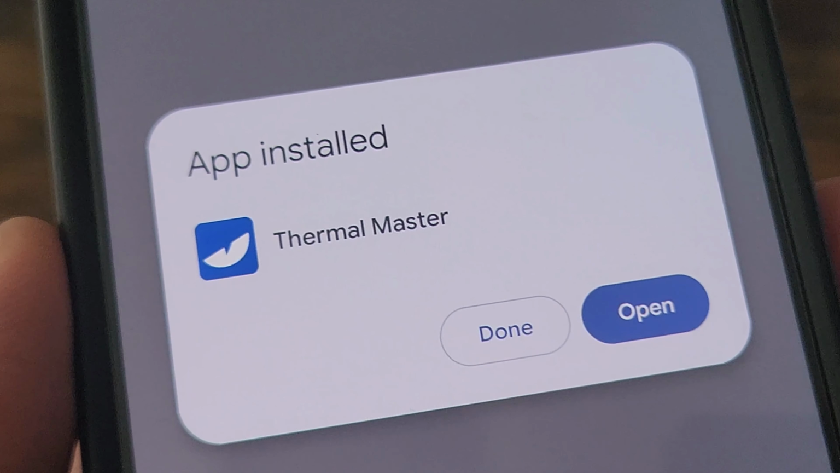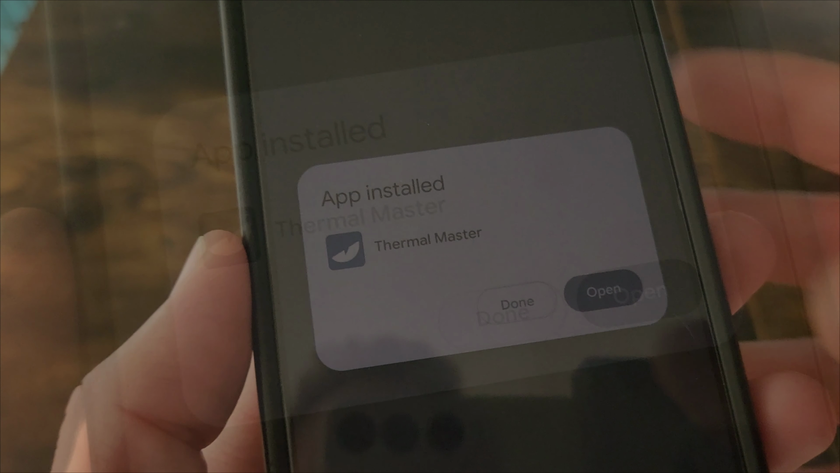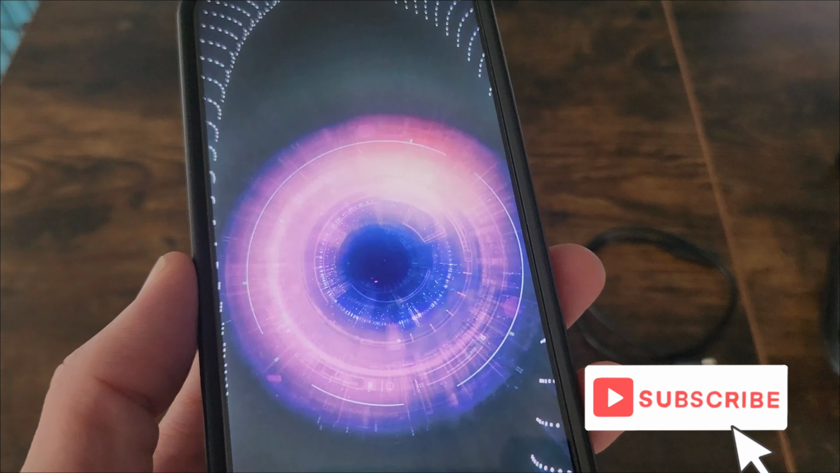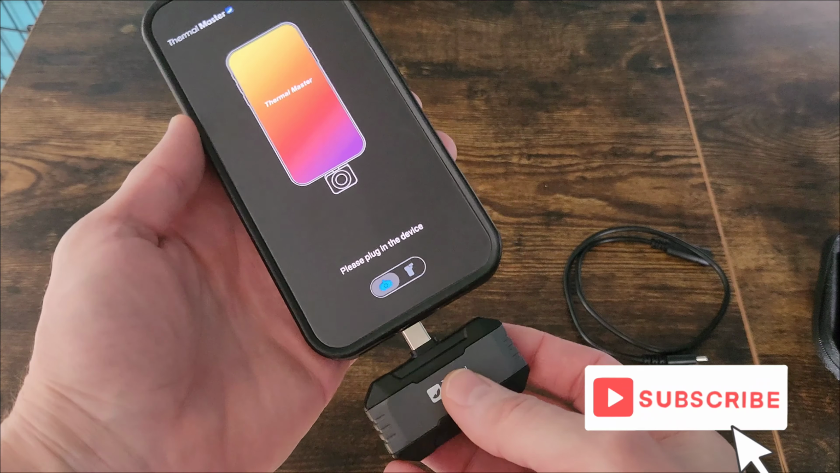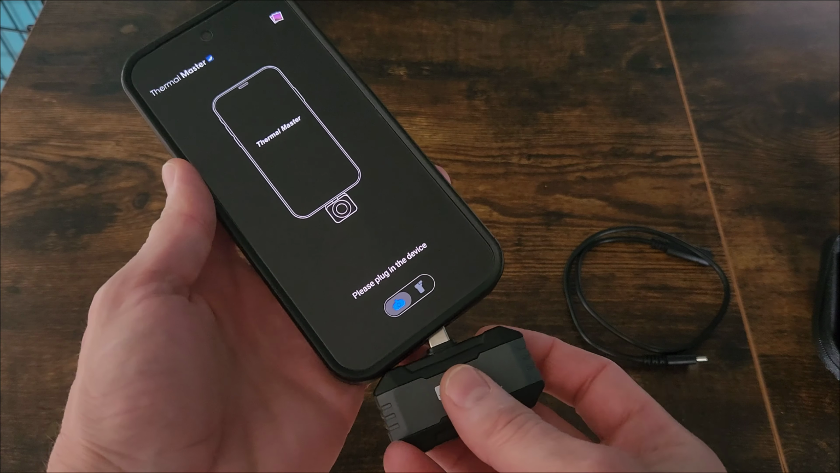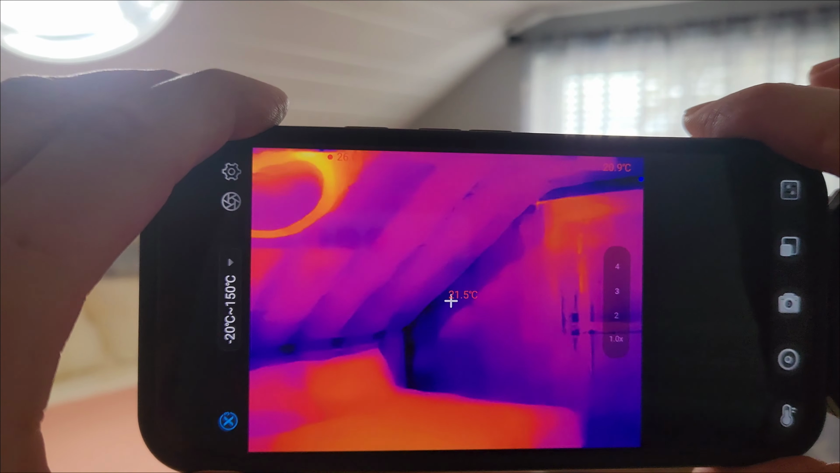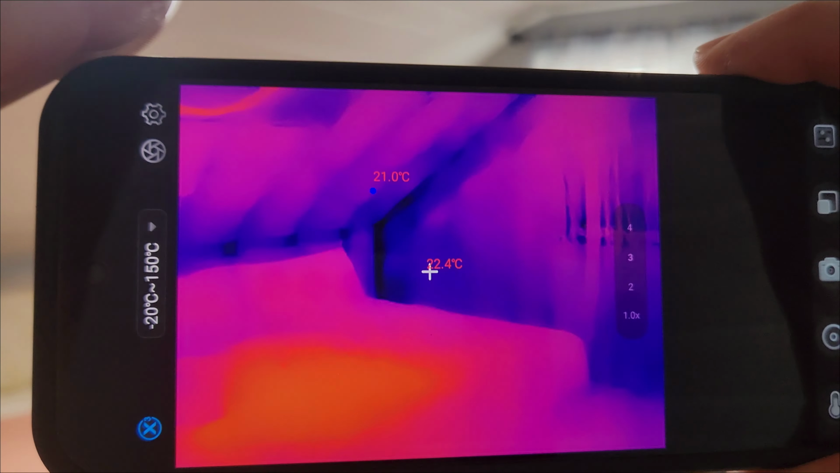All I needed to do was download the Thermal Master app. And then connect the Thermal Master P1. And it's that simple. You're ready to use it right away.